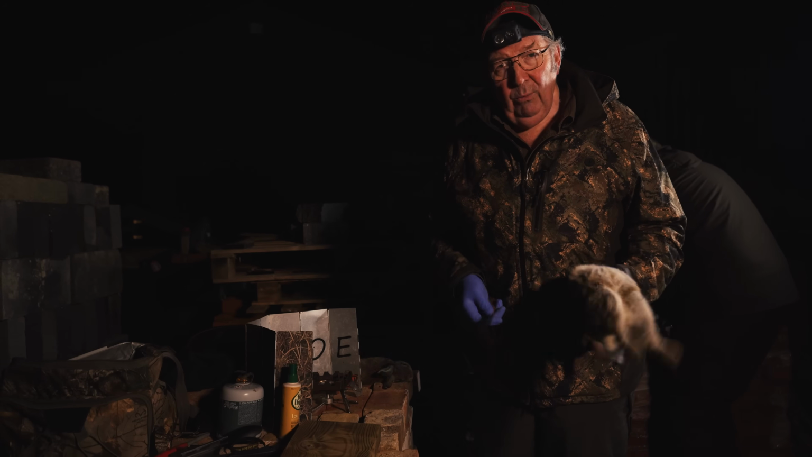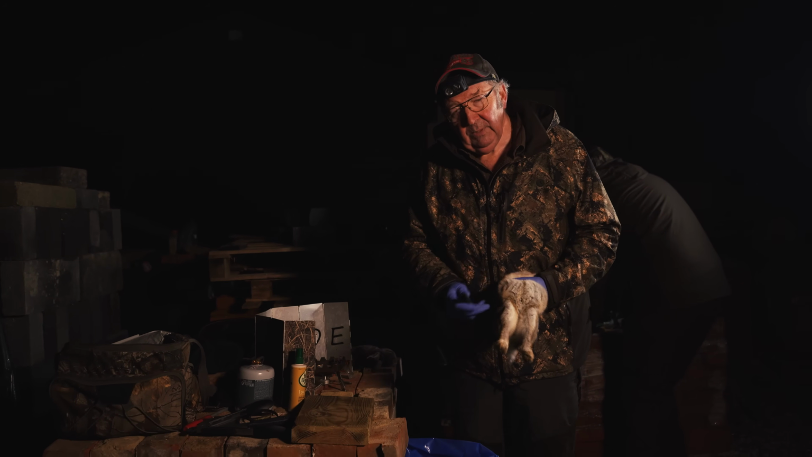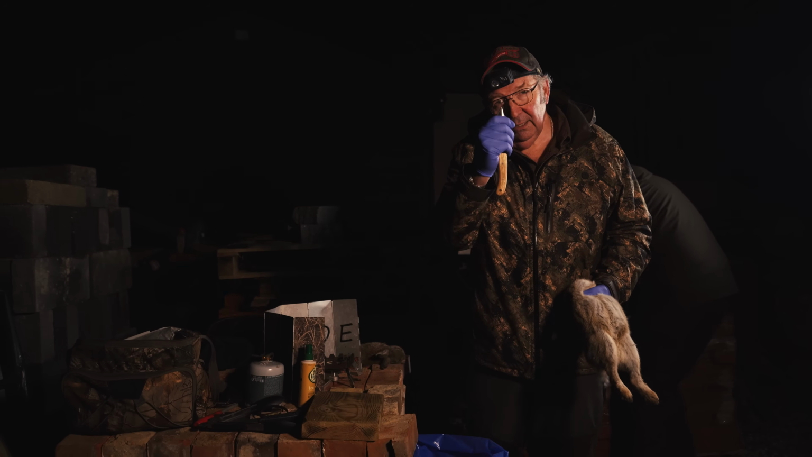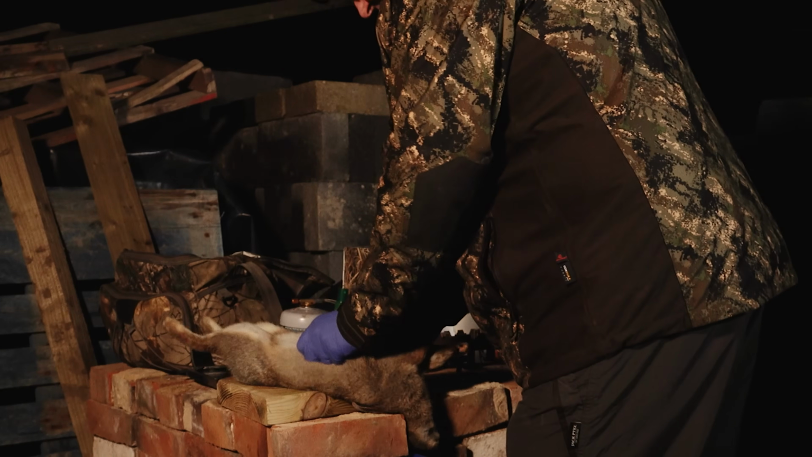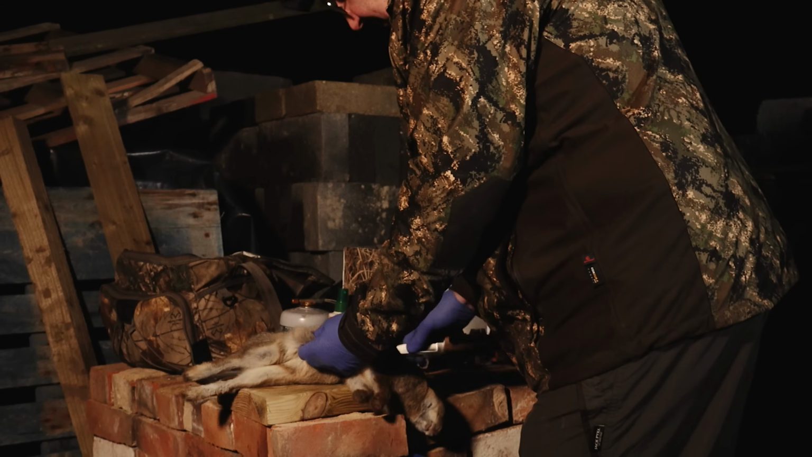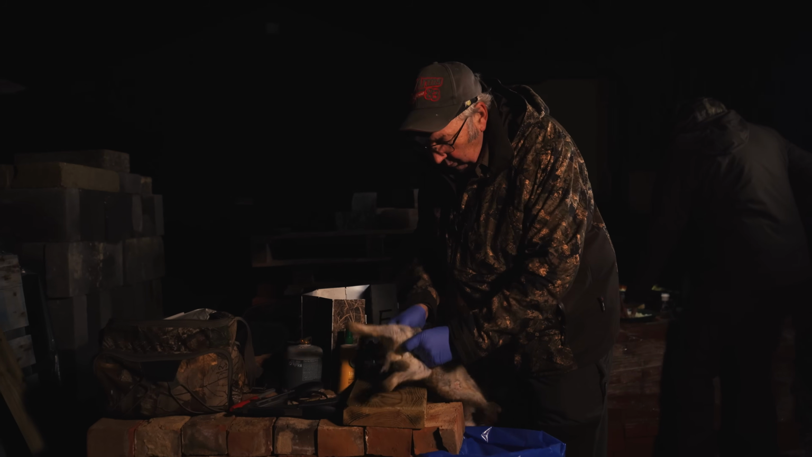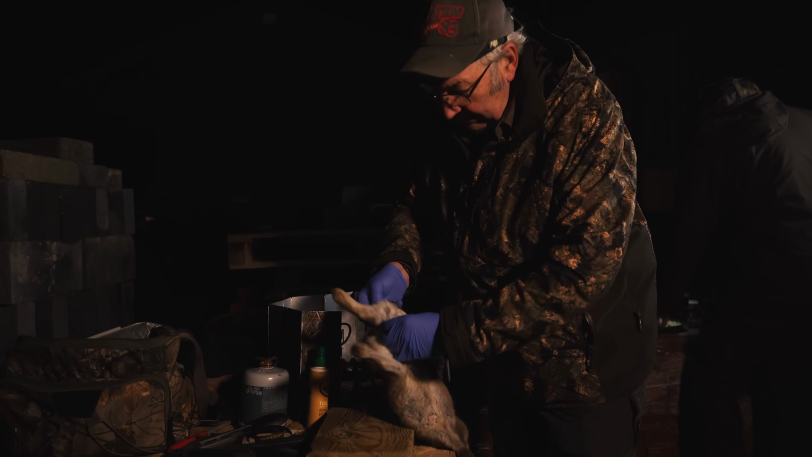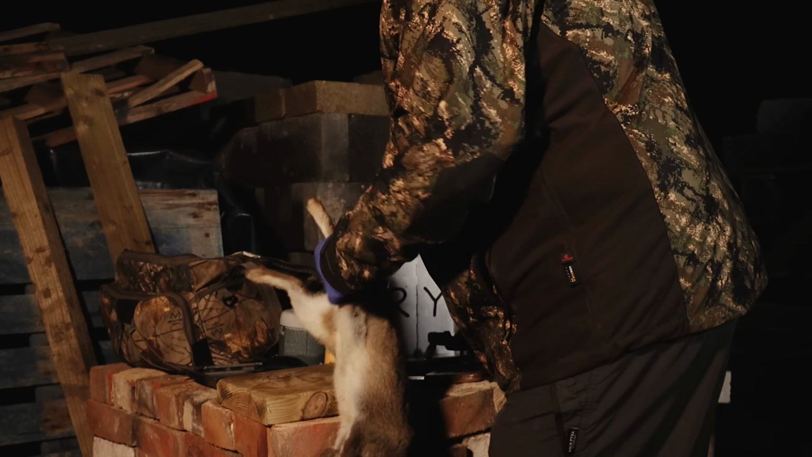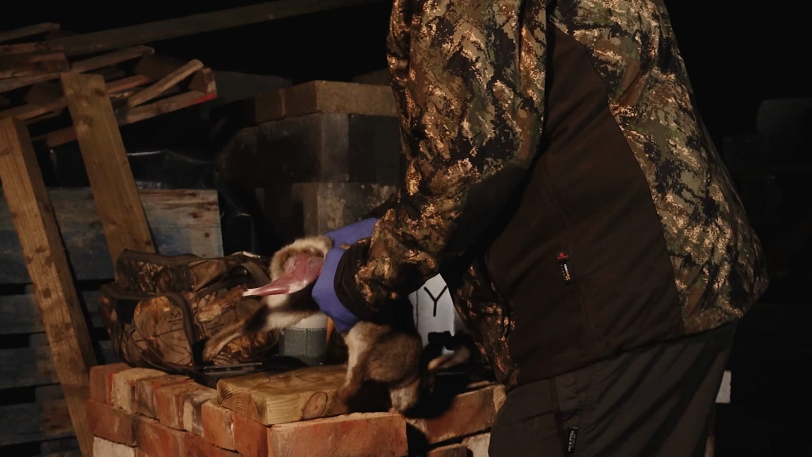Now, what you want now is to unzip this rabbit without puncturing the gut, okay? So what I do is I restrict the depth of the blade like that. So lay it on there, pinch, do only a little cut. You don't have to do anything monstrous, and then start peeling. This rabbit's still warm, which is a bit of a bonus on a night like this. So now I'm just extracting the legs, first of all, one out, and I work my way around the back.